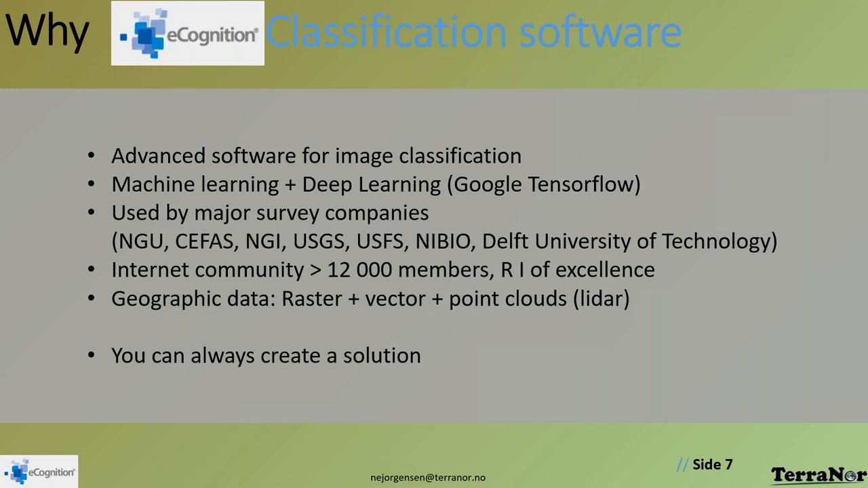The other thing is eCognition is being used by major survey companies around the world. I just mentioned some you already heard about. Norwegian Geological Survey, CEFAS in UK. Then we have Norwegian Geotechnical Institute. For the international and American community, we have USGS, that means US Geological Survey, US Forest Survey, and then we have Norwegian Institute for Bioeconomy, which is a forest survey.